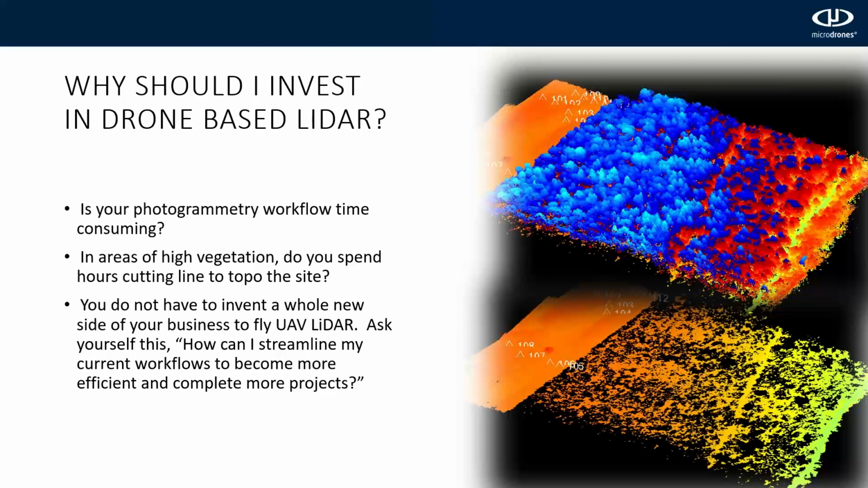The customers I've sold a lot of these to over the last couple of years, and the customers I've seen have the most success, aren't the ones that try to reinvent the wheel with this technology. But how can you become more efficient in your current workflows by implementing this technology in your day-to-day work? Go from doing one of these types of topos every couple of weeks to doing one of them a day, because you can decrease your time in the field and in the office.